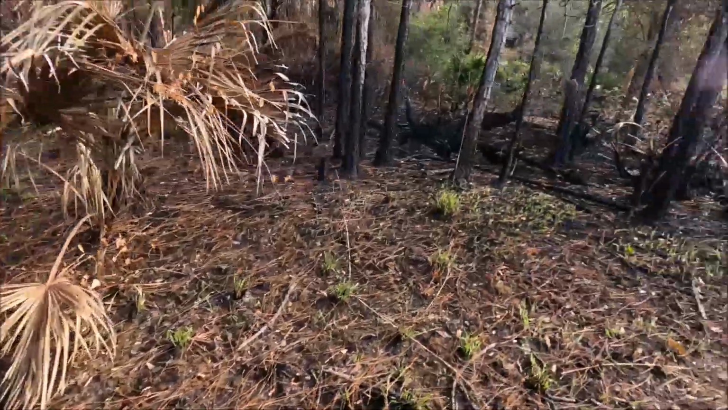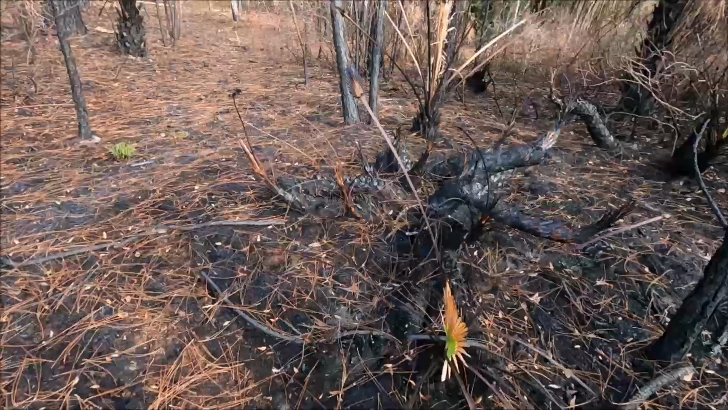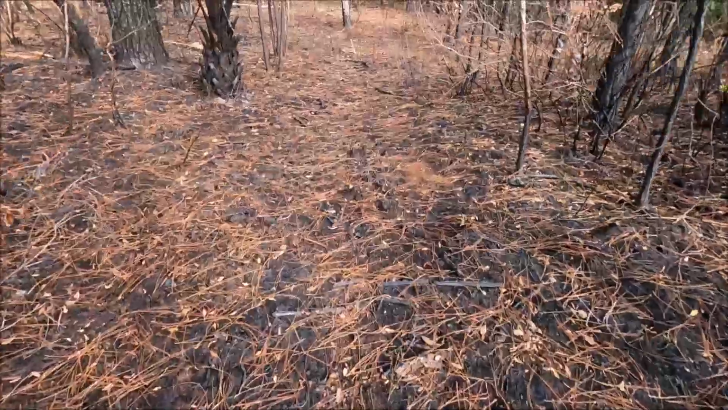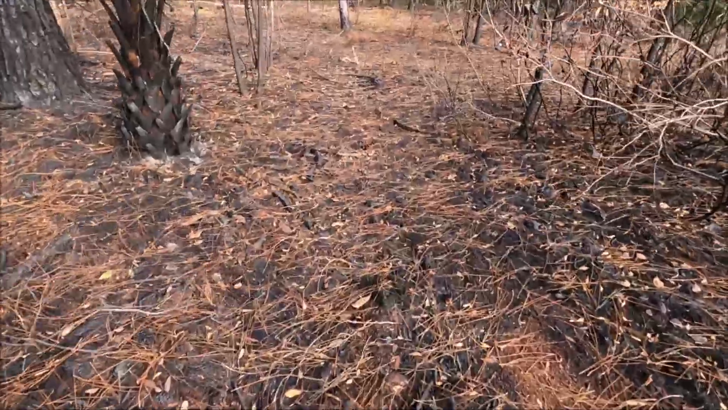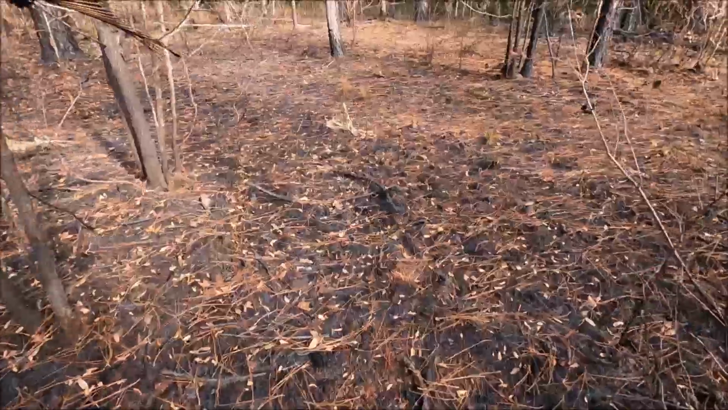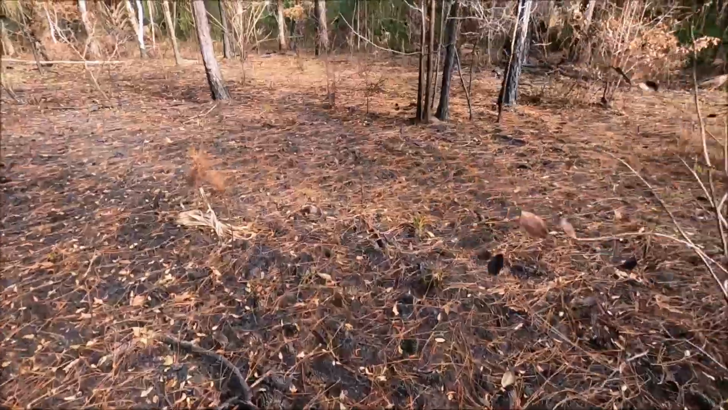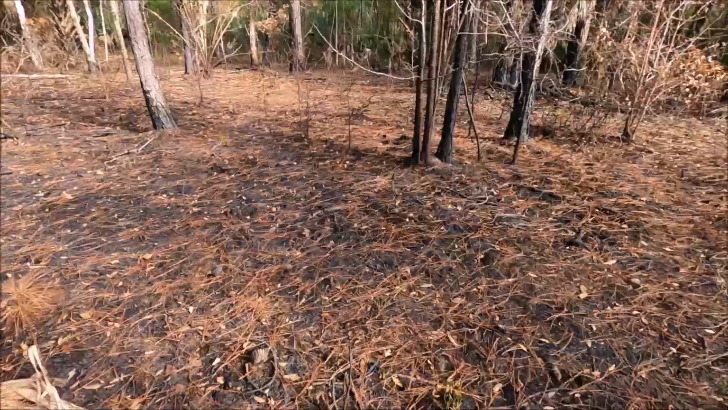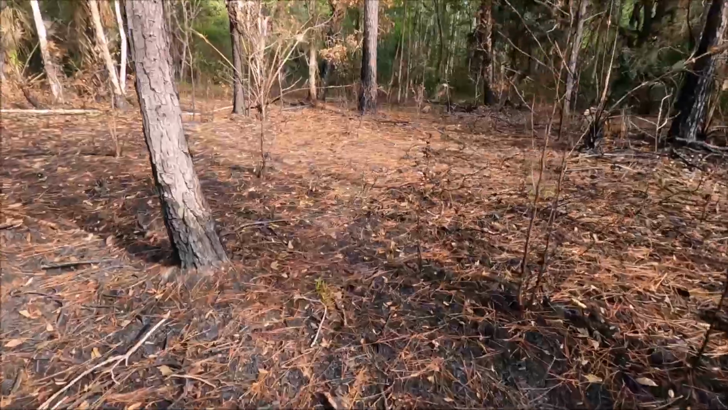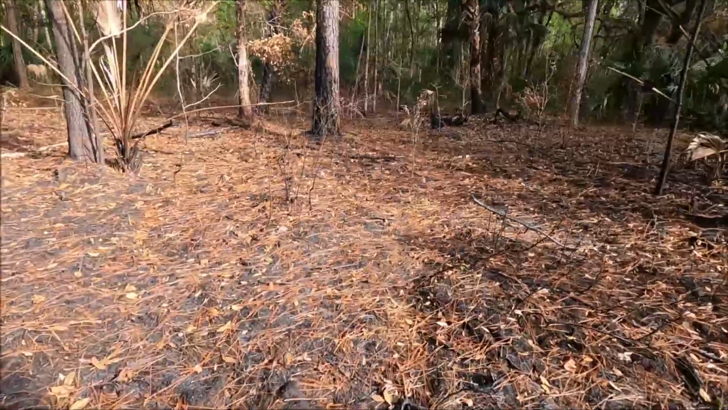Alright, so we're going to go ahead and check camera number 2. Let's walk down in here. Looks like animals have been using this trail that I'm walking on. I just seen a big old bald eagle come diving down in here. So let's see if I can find the camera. It's right over here. Got high hopes for this one.